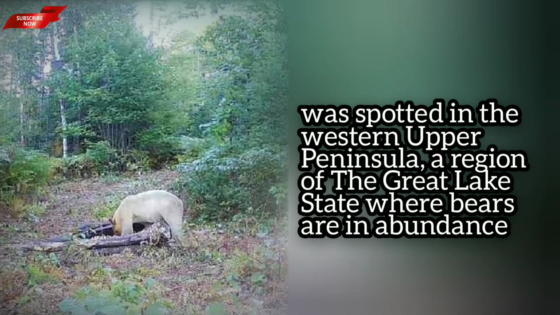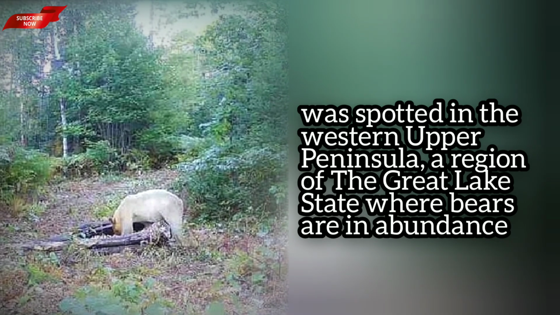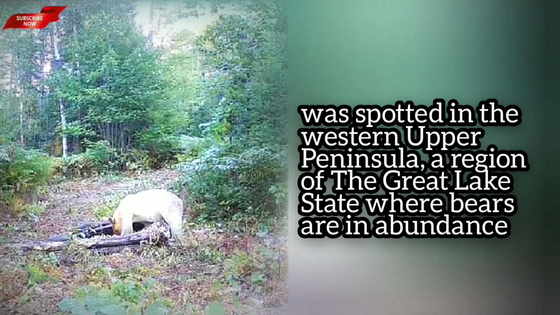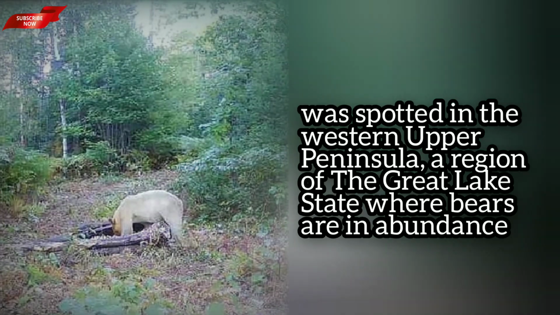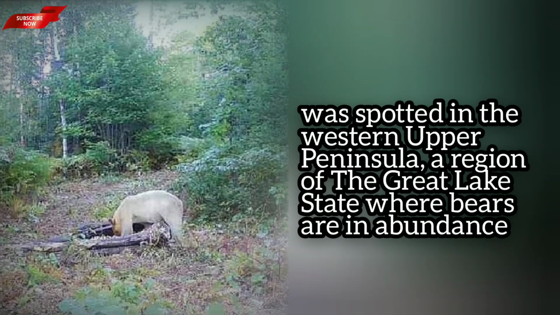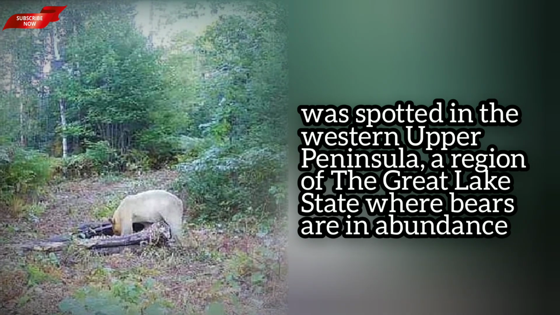The sighting marks just the fifth time a spirit bear has been spotted outside of Canada, meaning the Michigan animal is a one-in-a-million genetic anomaly, according to the non-profit North American Bear Center in Ely, Minnesota. "So very cool. Very beautiful animal," said Norton of the discovery, which he said is particularly important due to potential scientific research possibilities if they continue to observe the otherworldly critter.